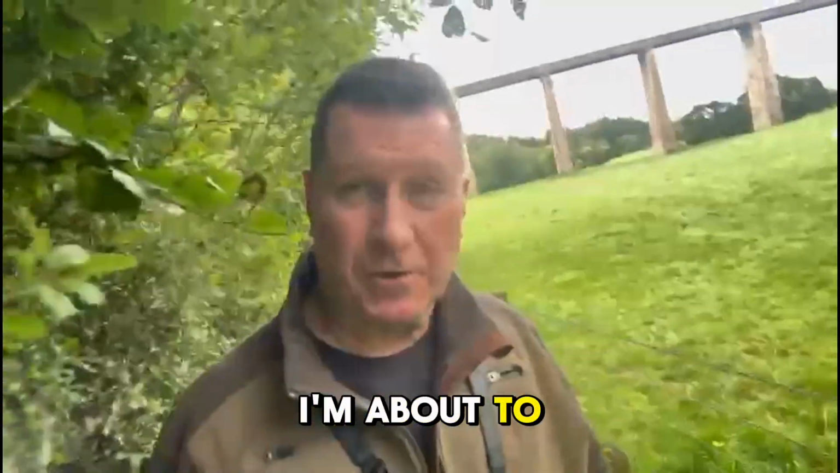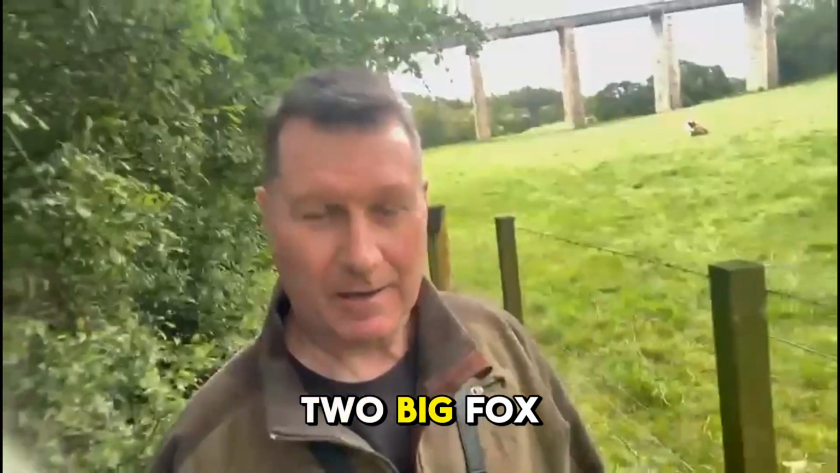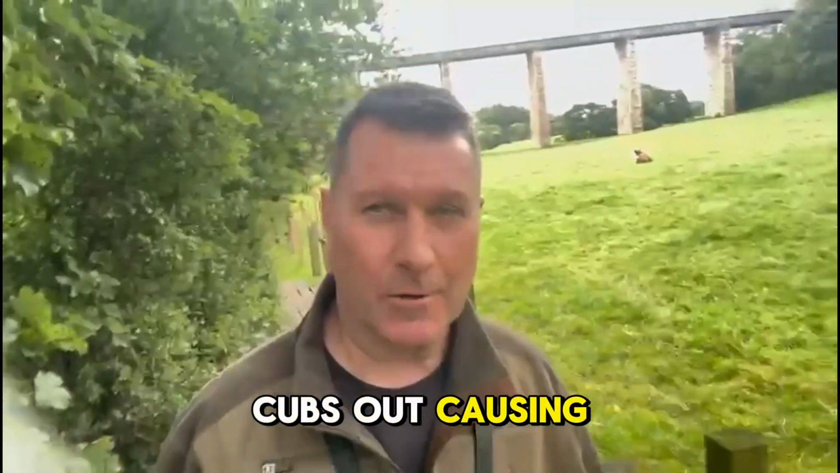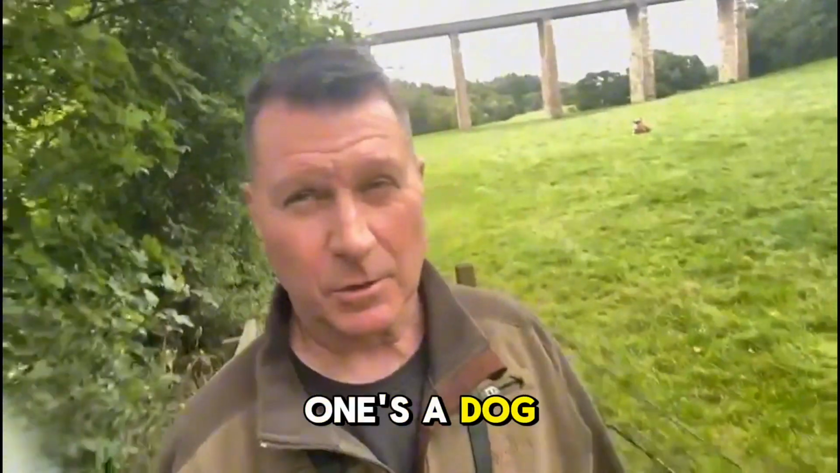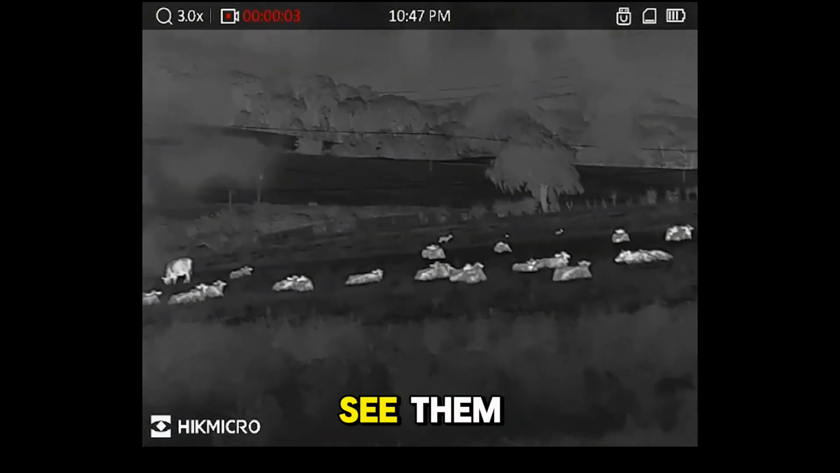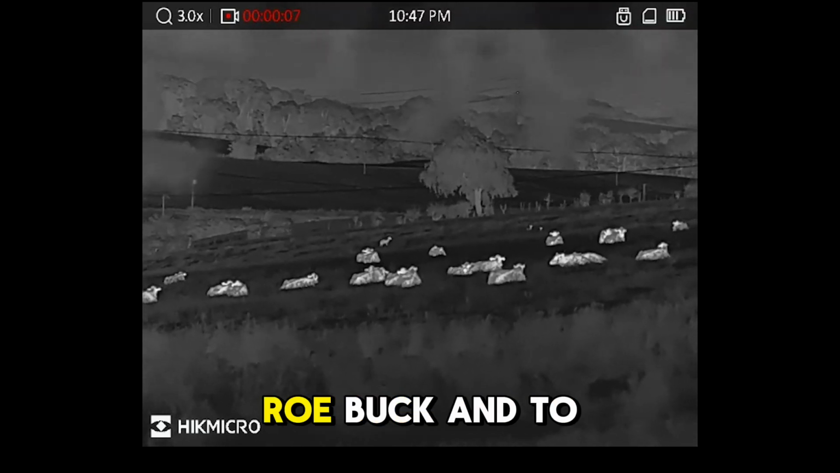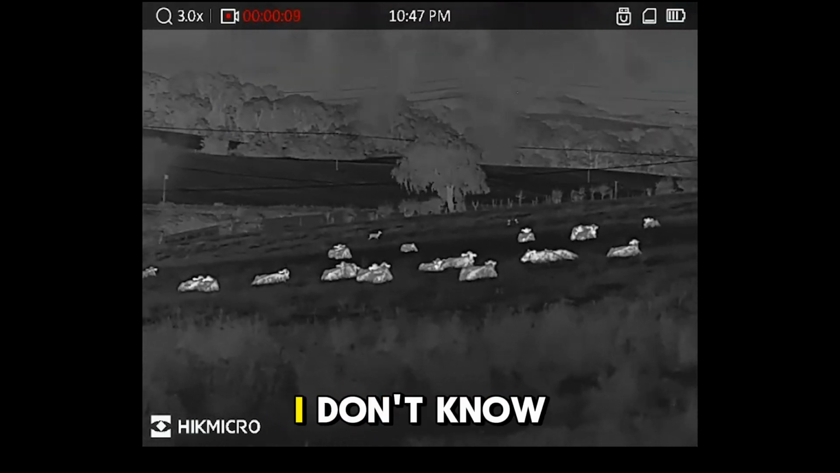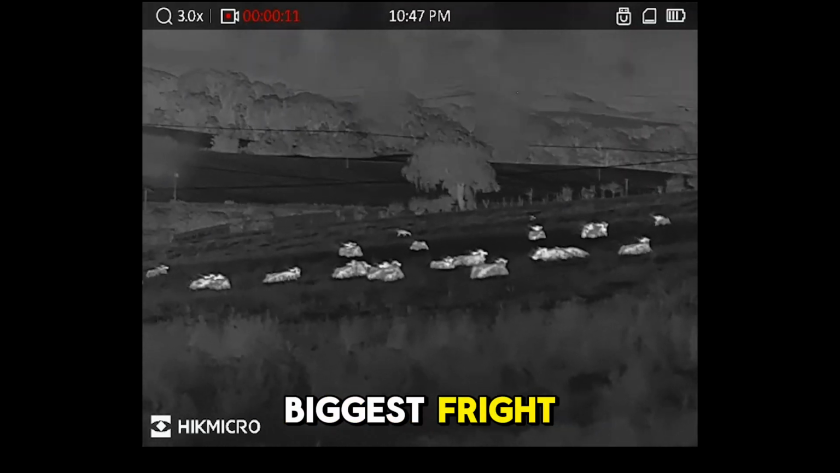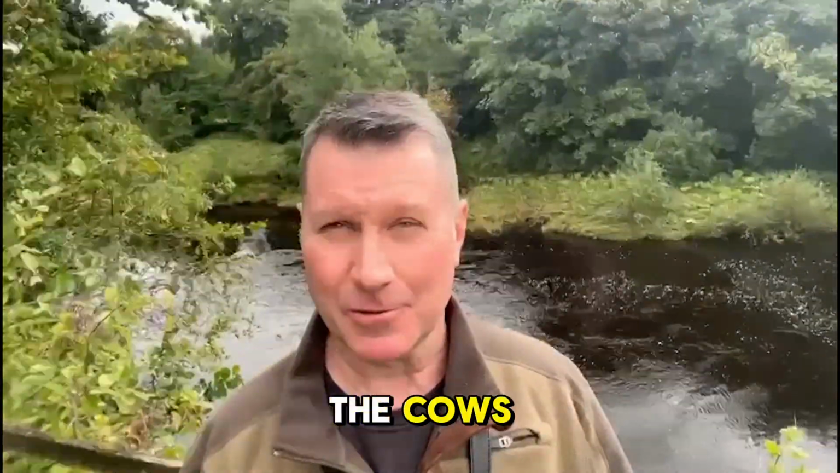The next clip I'm about to show you is quite an interesting one actually. It's two big fox cubs out causing a riot. One's a dog and one's a vixen. Don't ask me how I know. But you can see them bumping into a roebuck, and to be honest, I don't know who gets the biggest fright, the roebuck or the foxes. You can just make it out in the background over the cows.